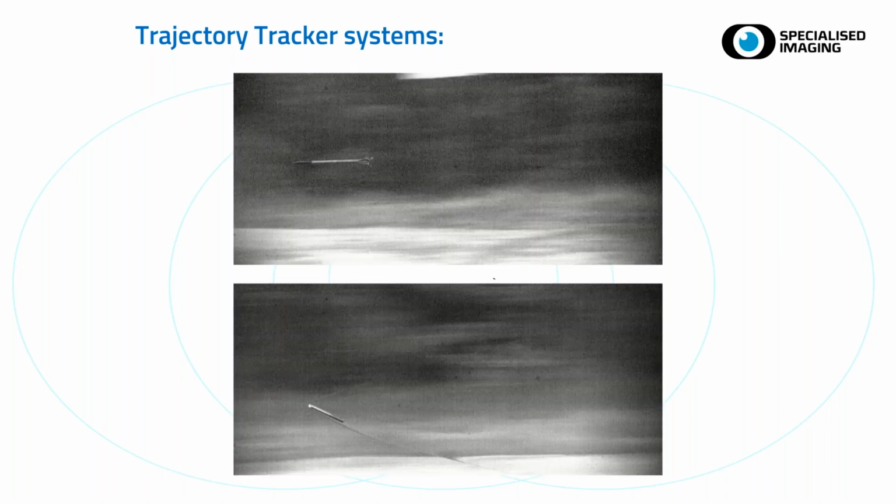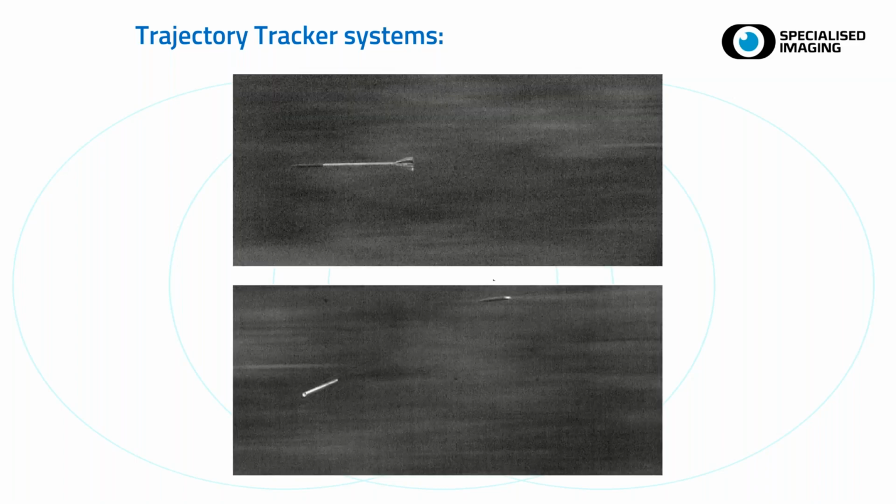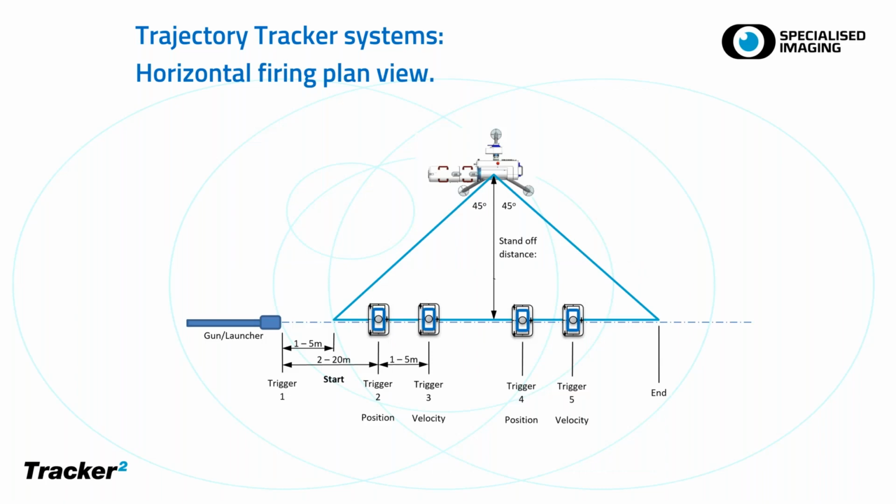So how did we manage to keep both those projectiles in the field of view throughout the track? What we do is we place detectors under the field of view which can detect the passing of the projectile over the top. So if you want a position change, so perhaps the trigger was a little bit early or a little bit late, you can use a single trigger. If your predicted velocity is incorrect or inaccurate, then you'll need two trigger systems with a known distance between them. And all this can be surveyed in and put into the tracker itself.